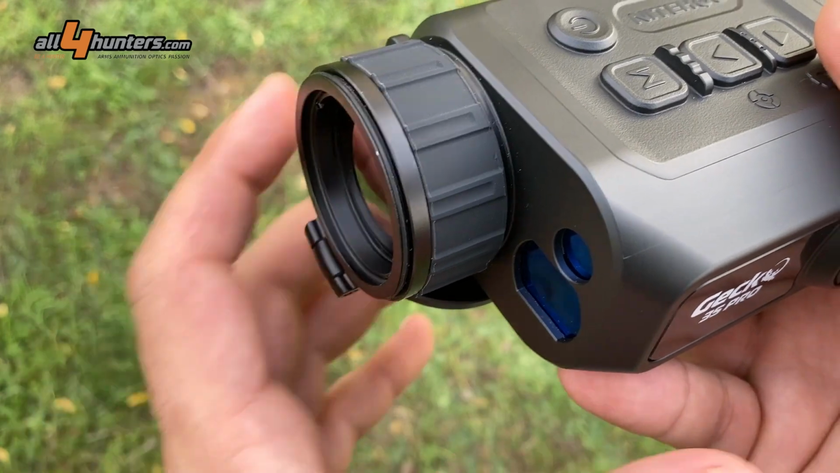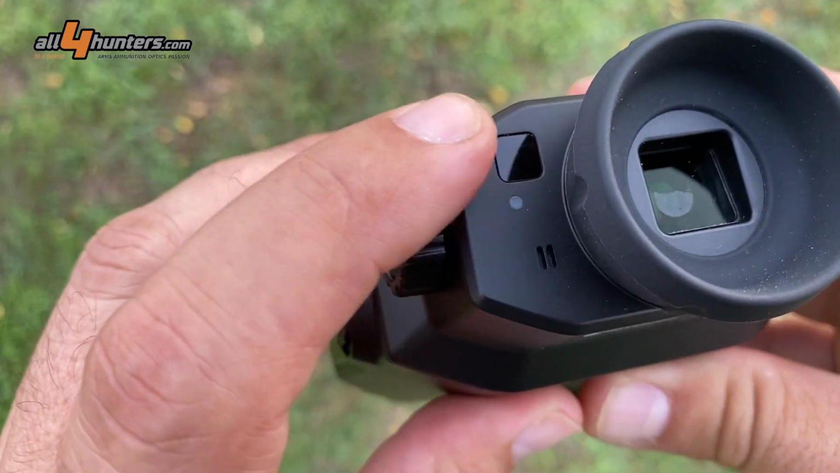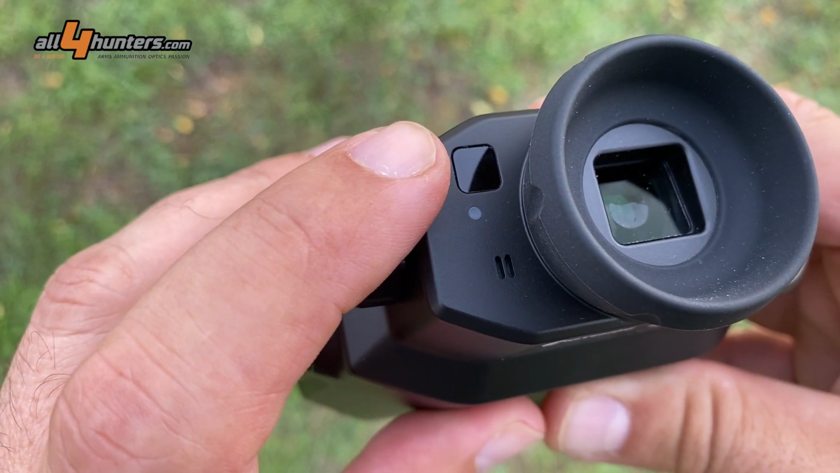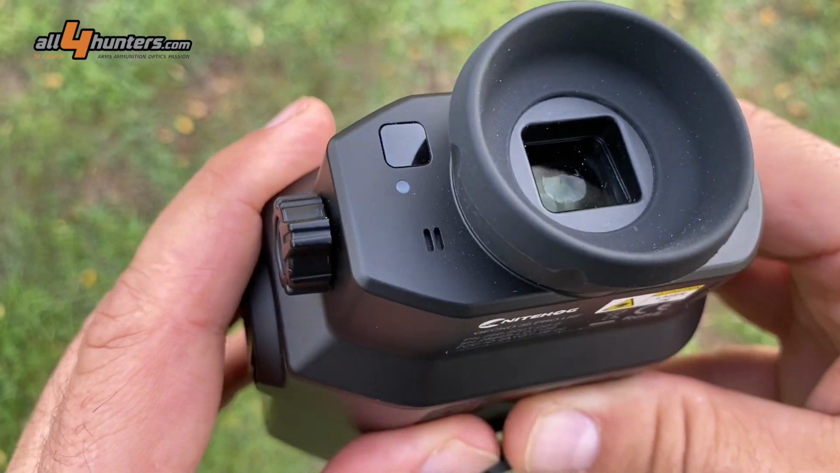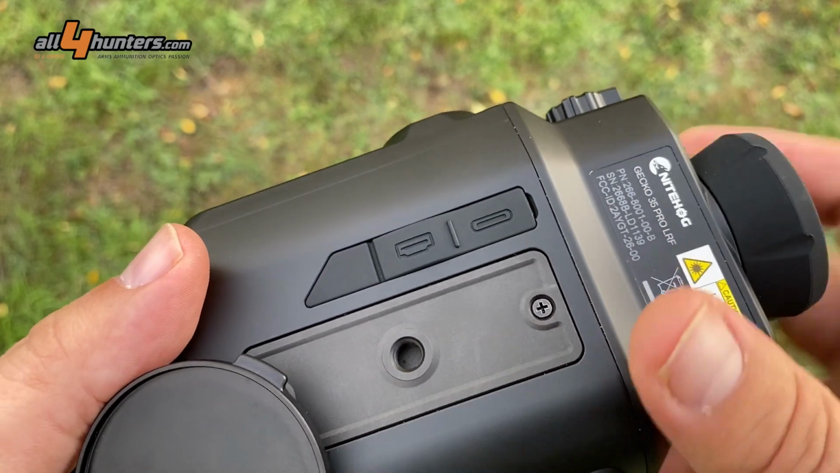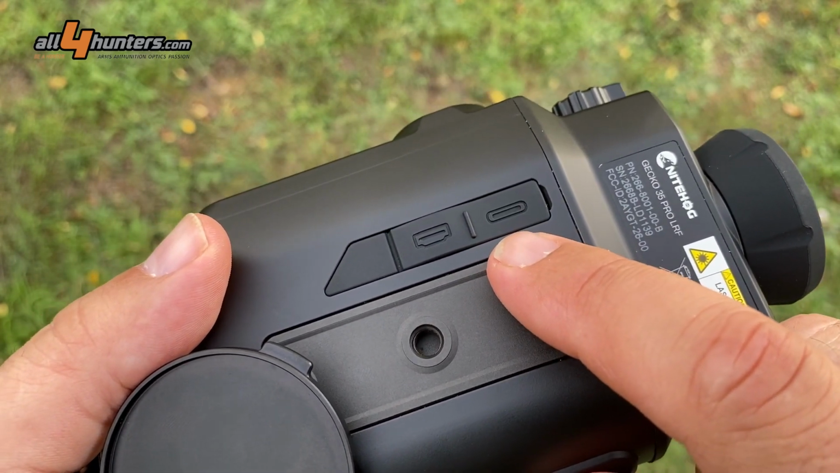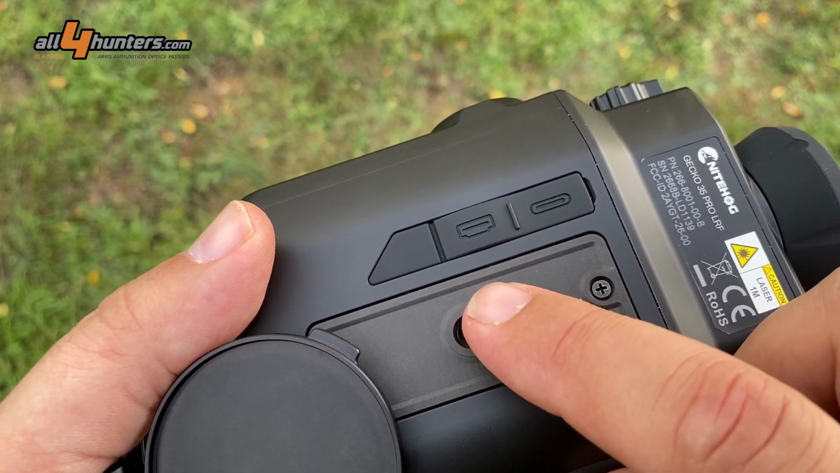On the eyepiece part, we also see that there is an infrared sensor which may be used to turn off the display when it's not next to our eyes. This is the microphone, and on the underside we can find a rubber cover which basically protects the connectors for the USB and the HDMI video out ports.